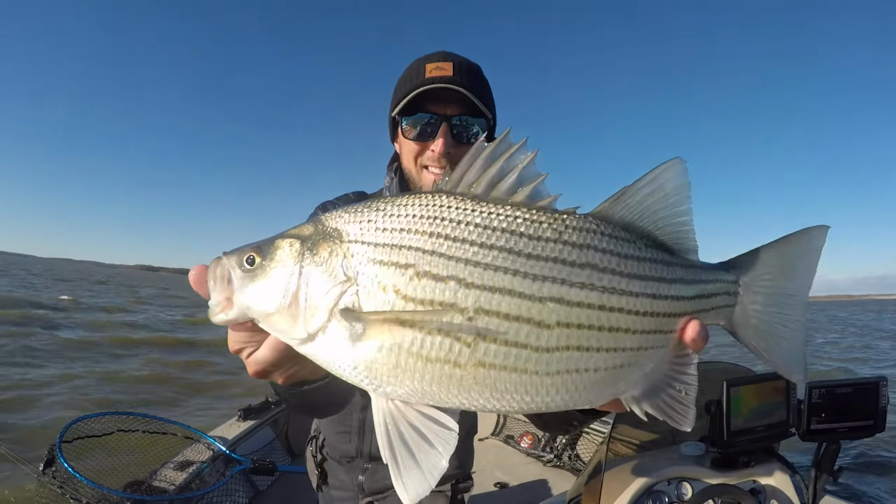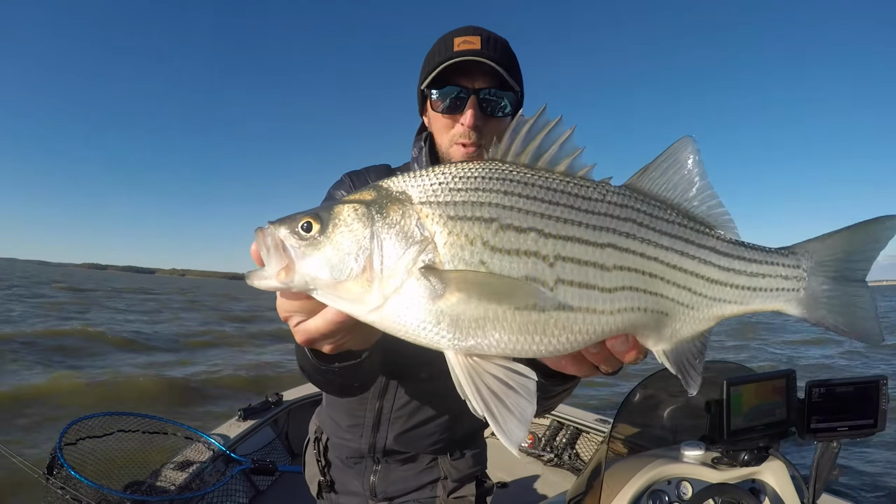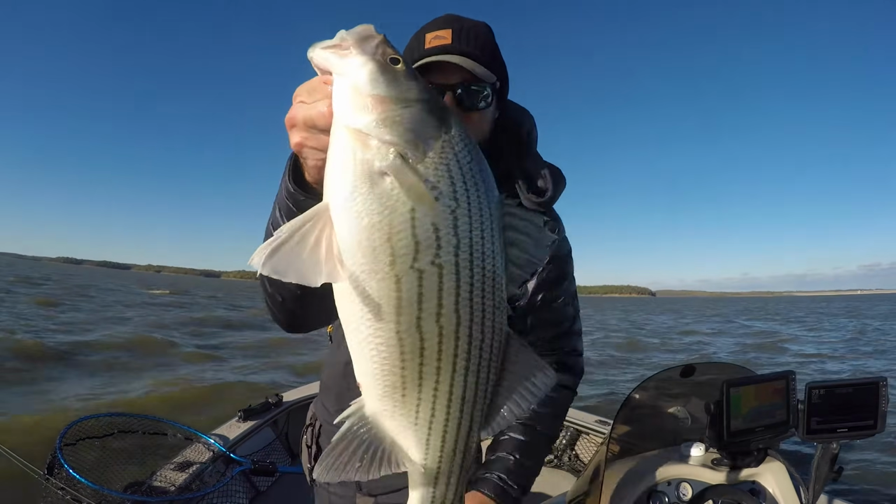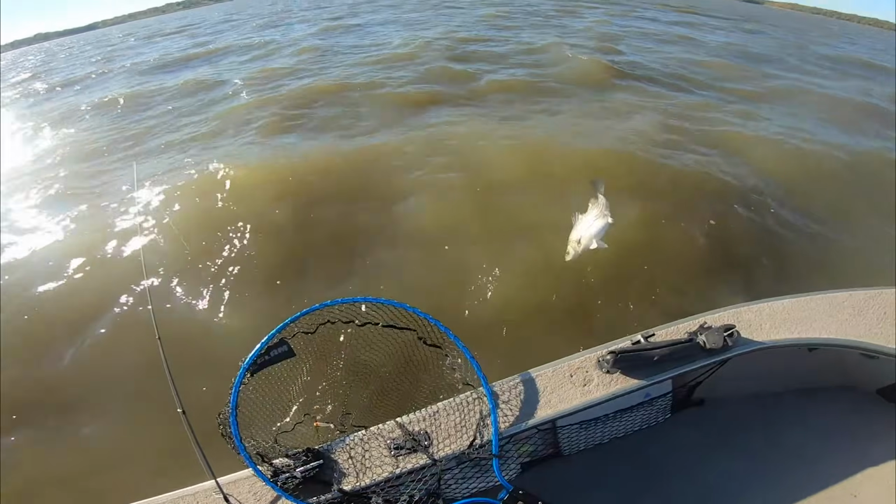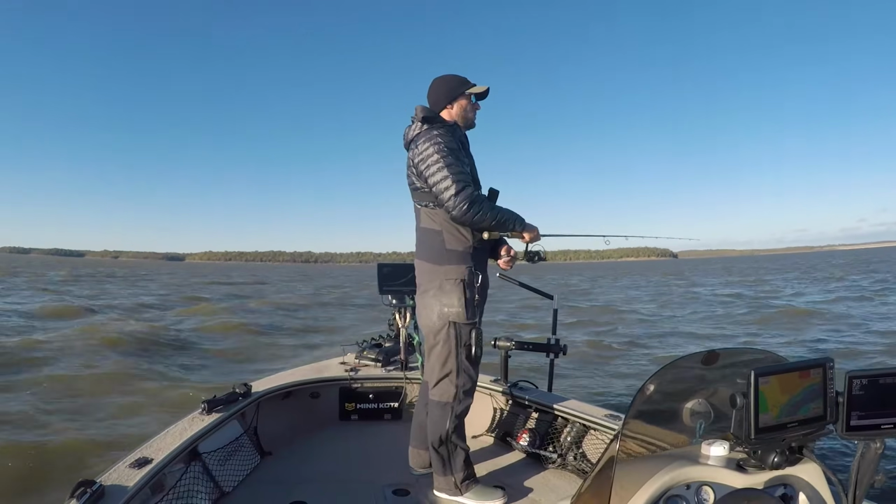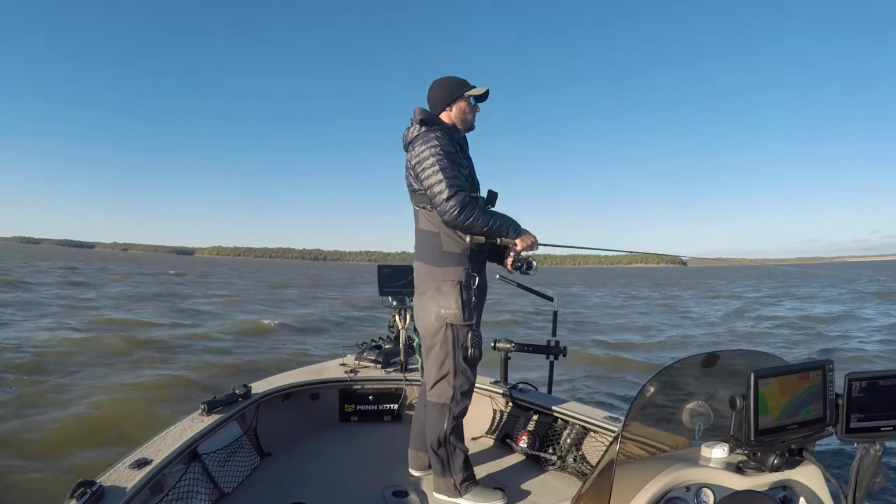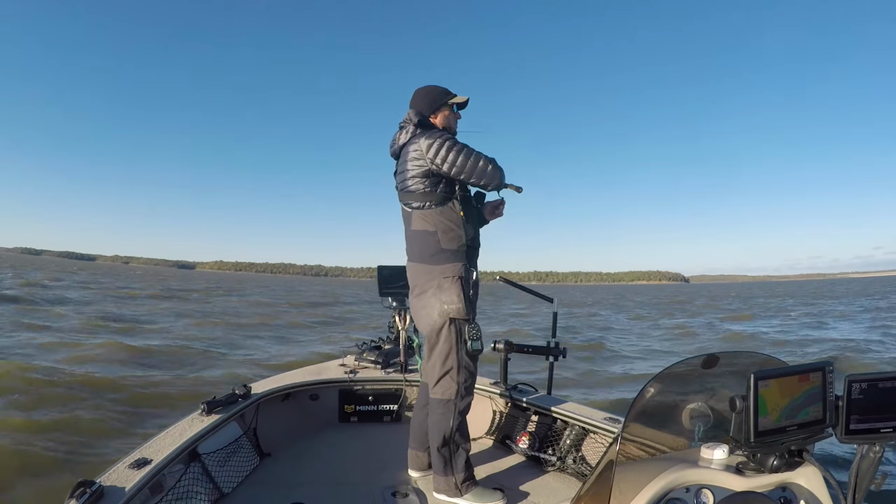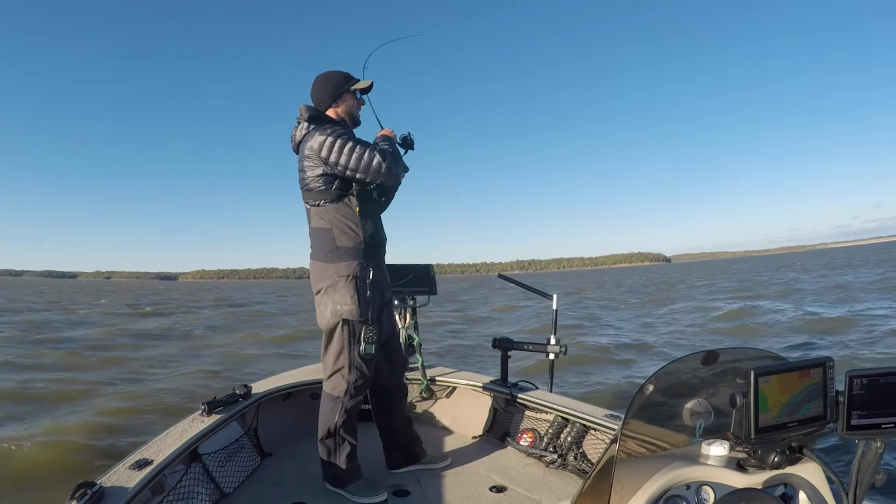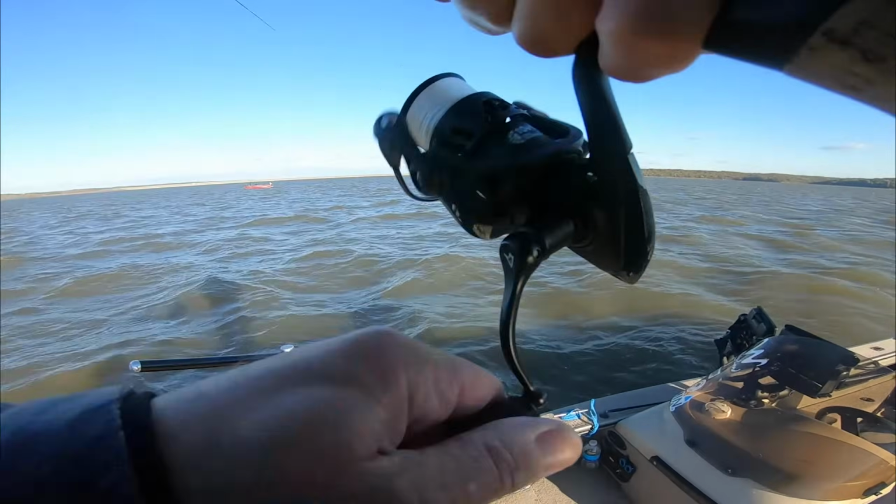There we go. Another dandy. Fall. Favorite time. Absolute favorite time to catch these guys right here. Think I can keep this one pinned the whole time? 3 casts in a row.